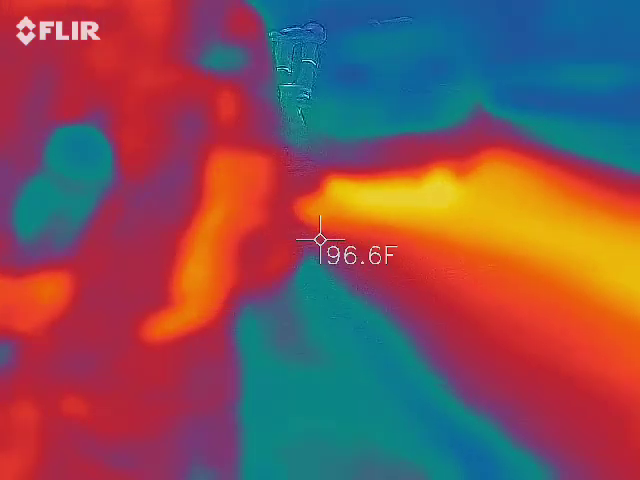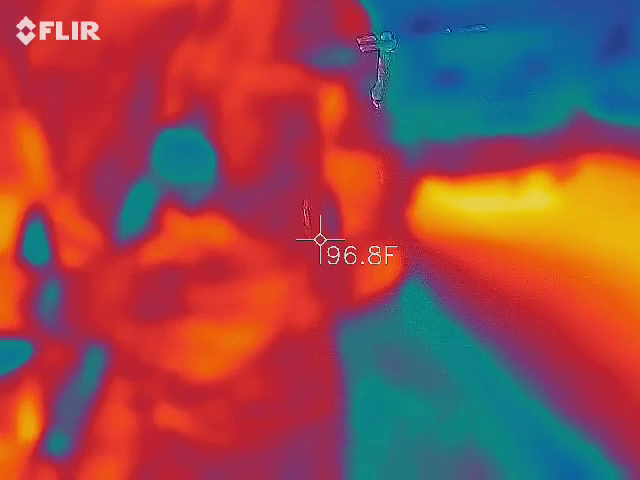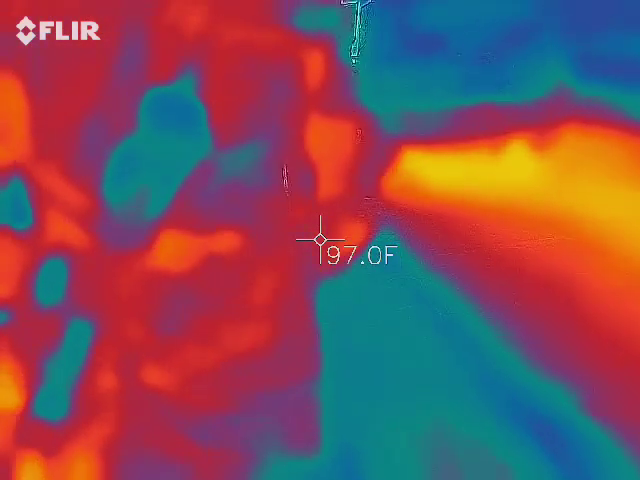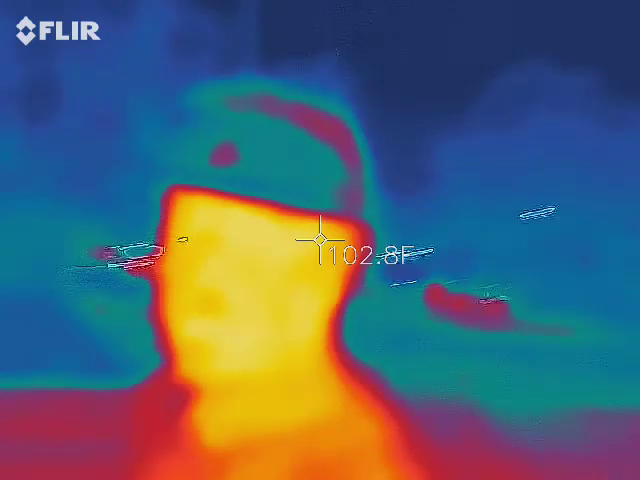And that is an actual tool that plumbers and electricians use to find leaks inside your house. So I wanted something legit. I didn't want an app or a stupid something on my phone. I wanted something truly legit. So it's going to record audio as well.